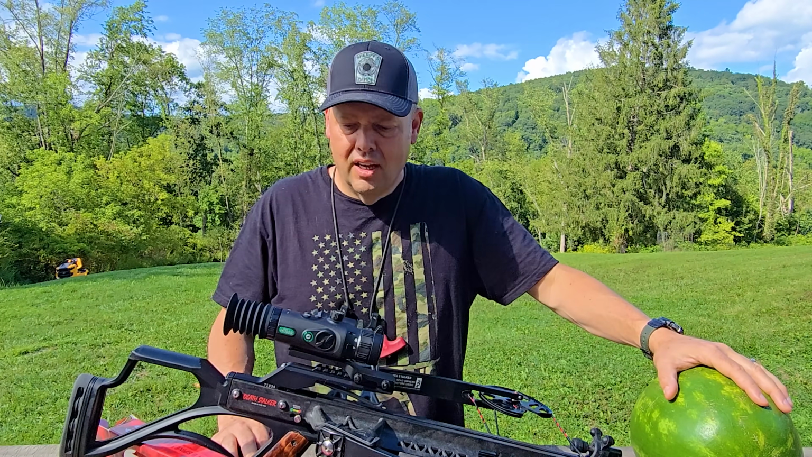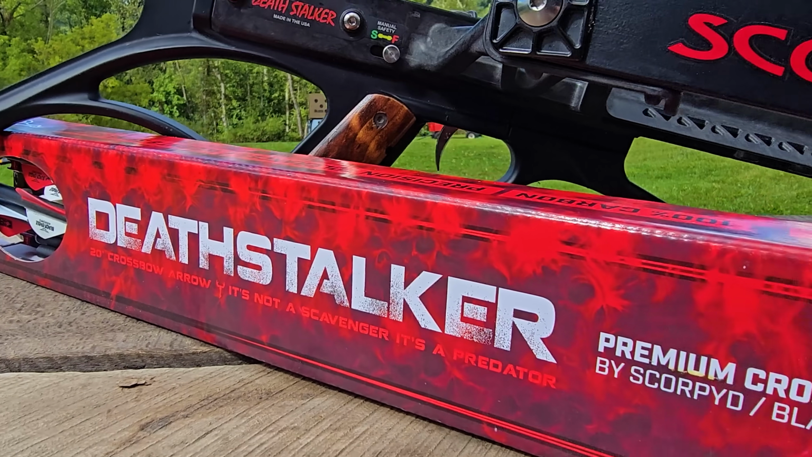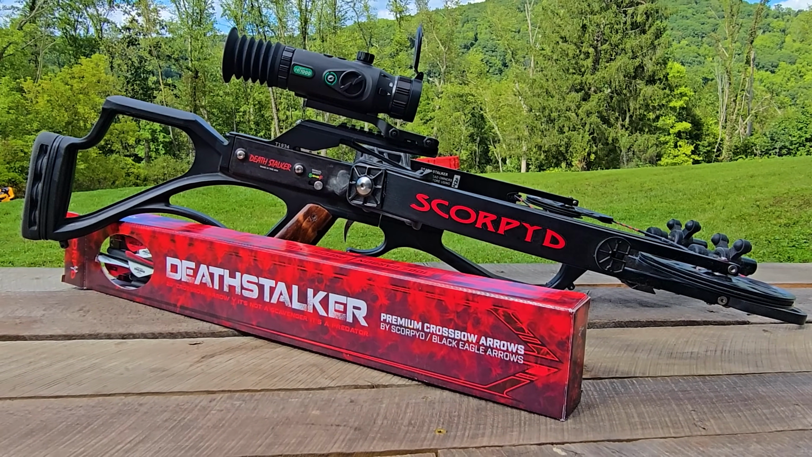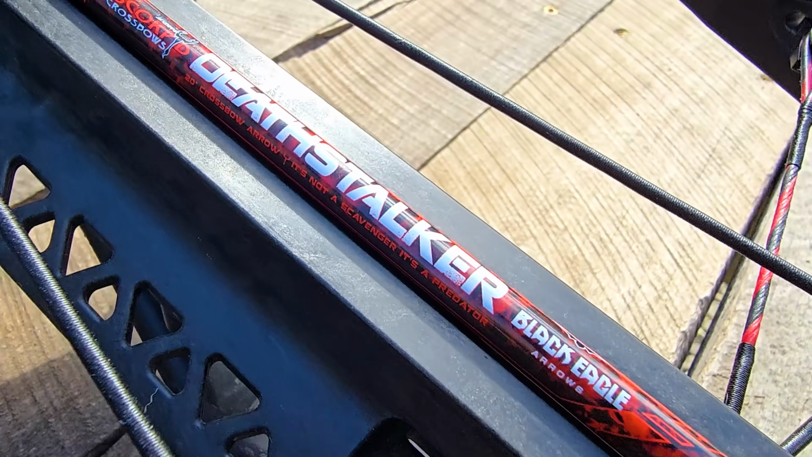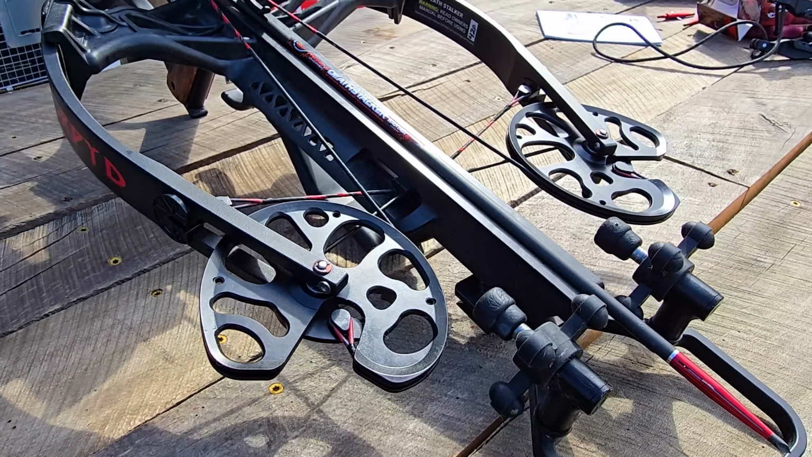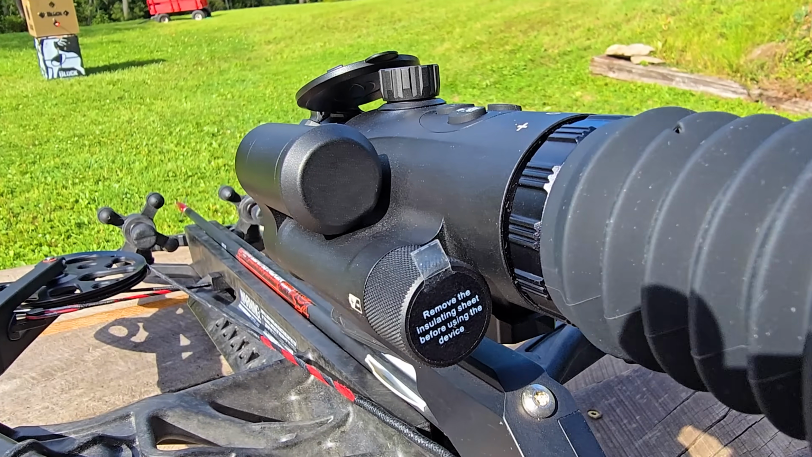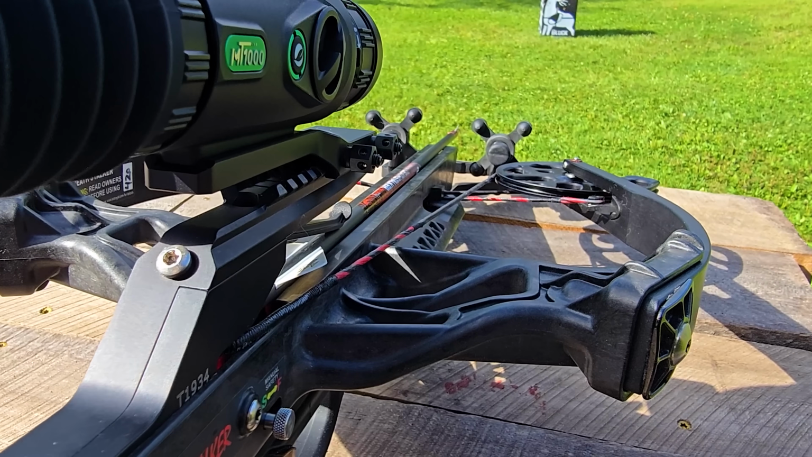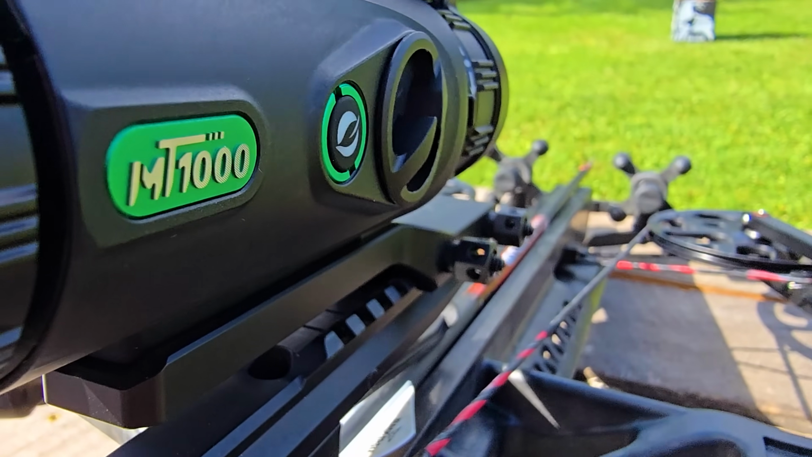So let's get the Scorpid Deathstalker, the Slick Black Cadillac, the Scorpid Night Stalker maybe, right? But let's get the Slick Black Cadillac sighted in. Gonna get ready to take a shot here. If you look through this scope, that's what I'm seeing right now in the daytime, right? You can kind of make out the target. I've got sharpening mode on. I am really learning this scope, and I love the digital technology. It's just so easy to use on this thing, right? I really haven't scratched the surface on this scope. There's so much to it, but I've got it on the old Night Stalker here, the MT-1000. Look at that.